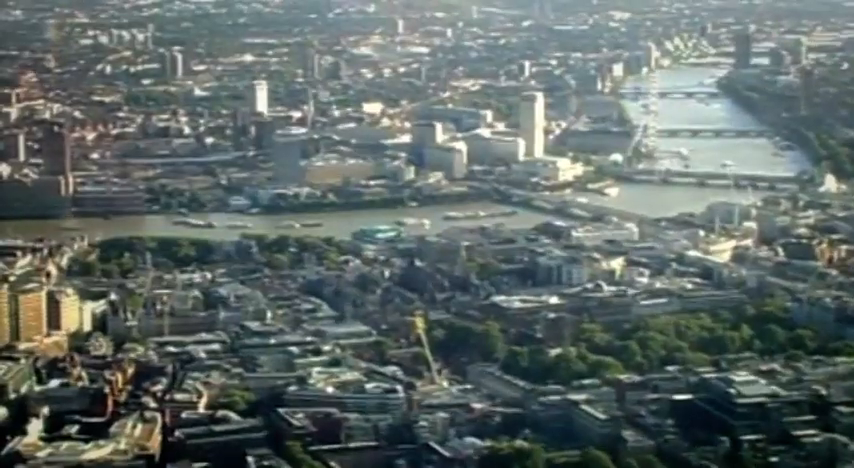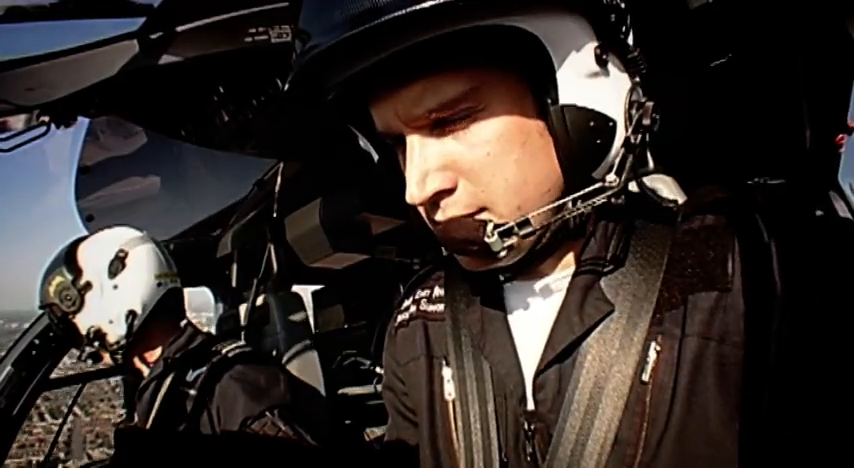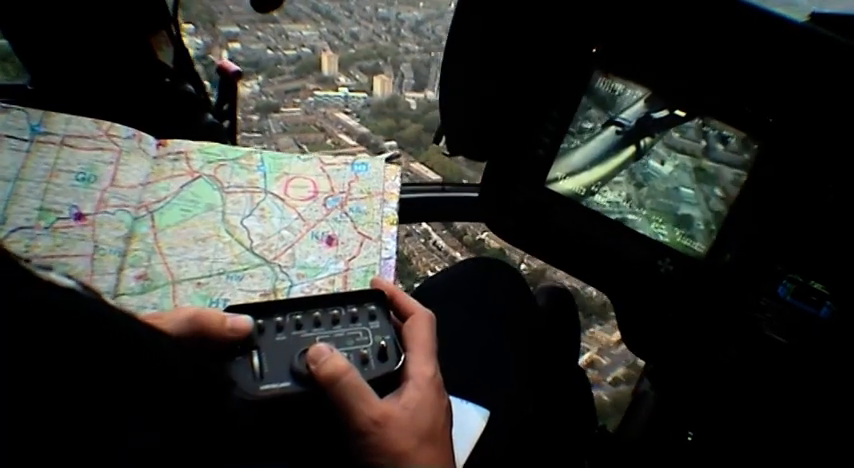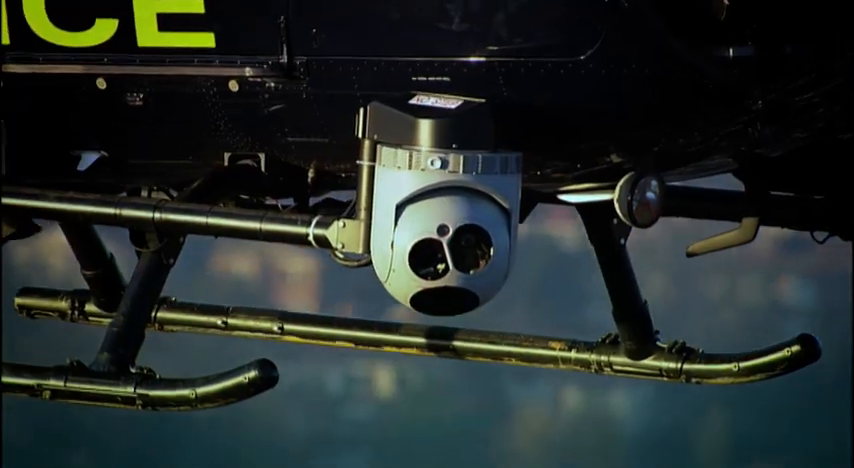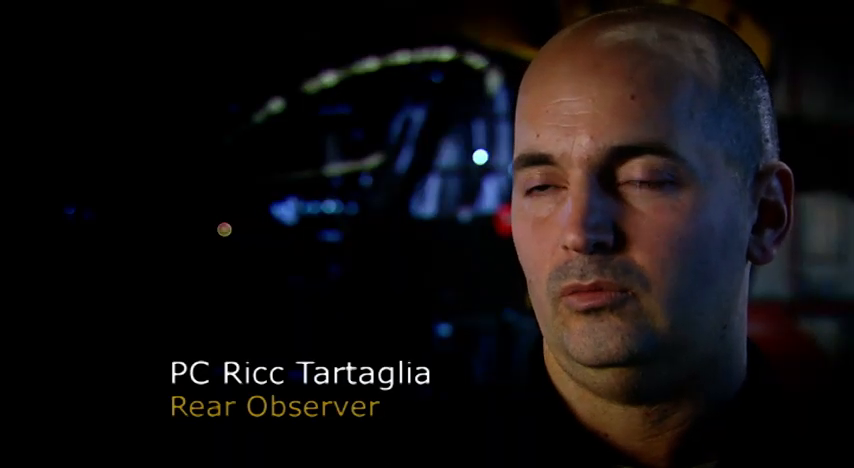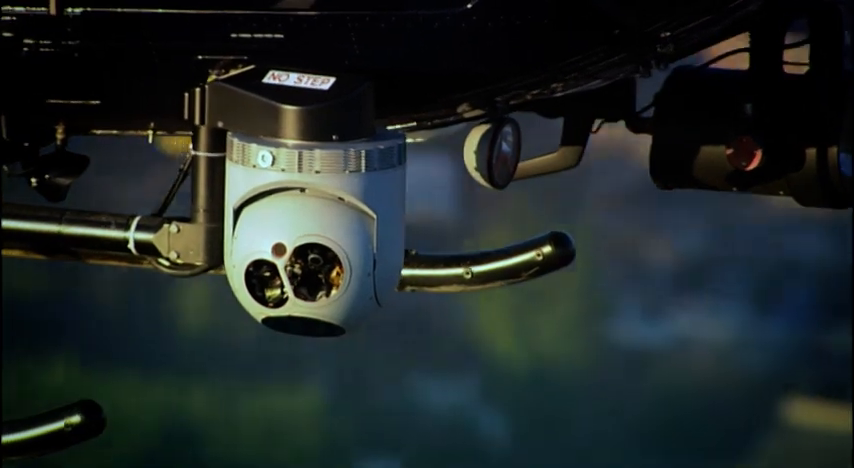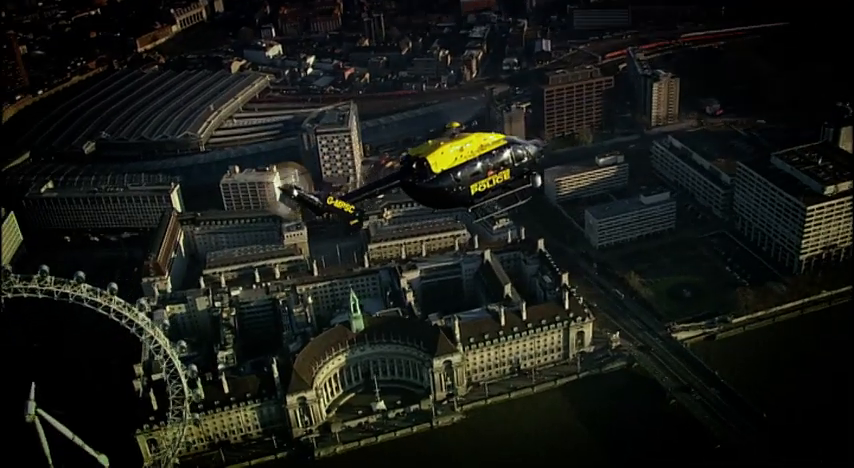The crew know they're going in the right direction because they have a new camera which automatically locks on to their chosen target. The aircraft is equipped with a camera pointing system which actually talks to the camera. What we can do is type in an address and the camera will actually, what they call a slew, move on its turret and it will lock onto the address that we're heading towards. Is that the roof there, do you think?